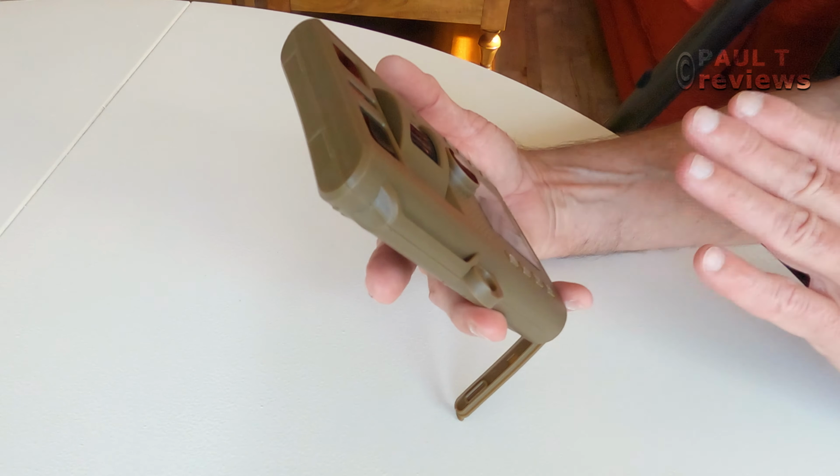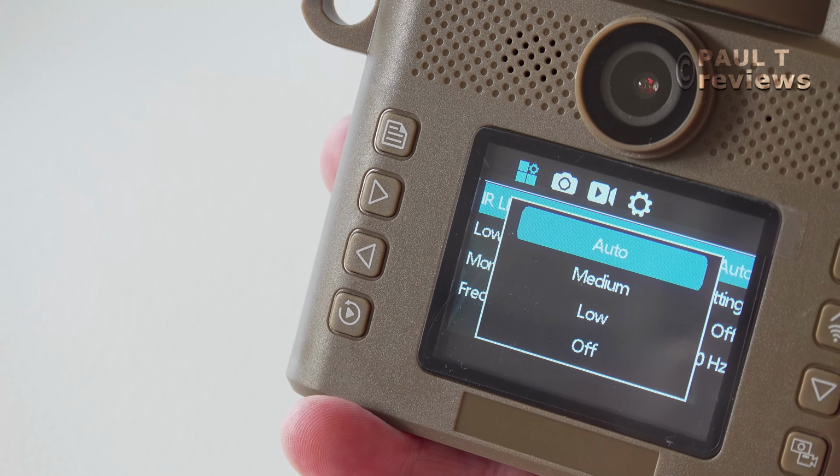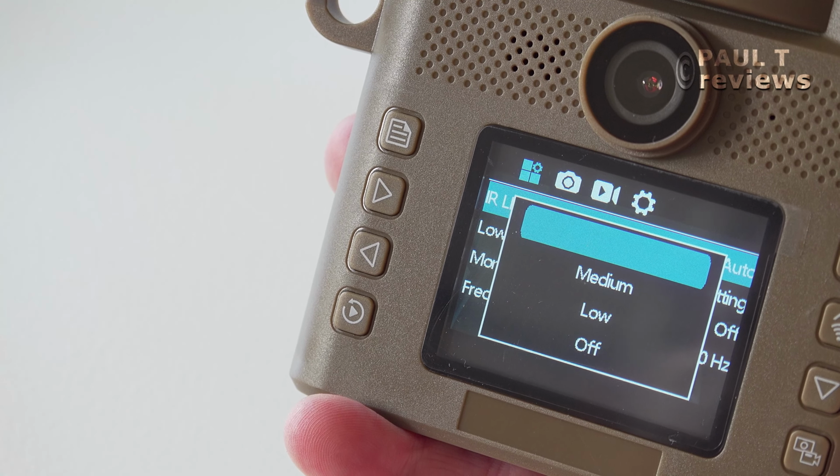IR LED. So this is the power of the LEDs. I always put it on auto to begin with, but generally speaking, if the animals are large and going to be close to the camera, you probably want low, maybe medium. I'll try auto and see how I go. If it's not overexposing the animals, I'll leave it on auto. So no shutting means that if the battery is low and it cannot fire the LEDs, then it won't fire at all.